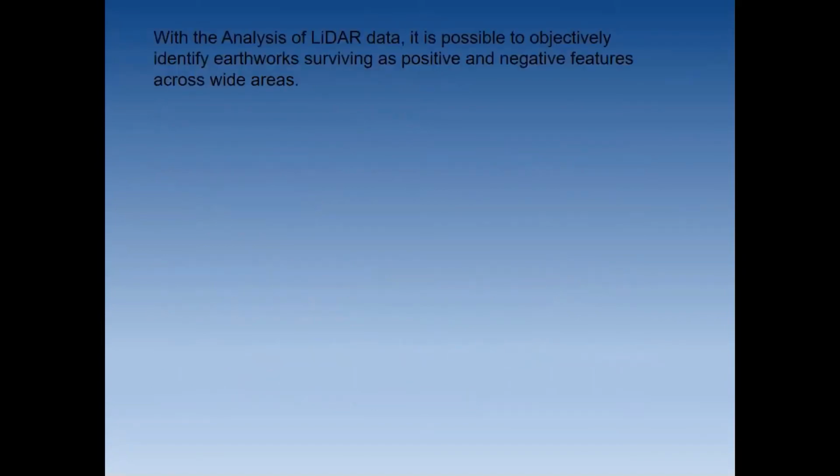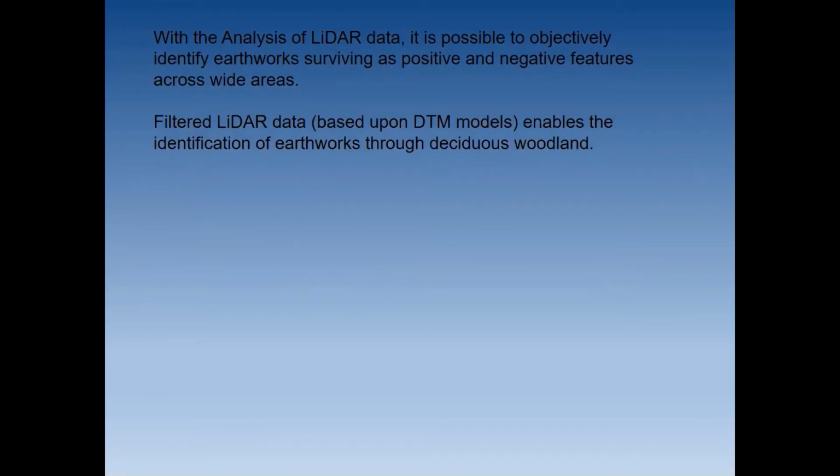So with the analysis of LiDAR data, it's possible to objectively identify earthwork surviving as positive, i.e. banks and lumps, and negative, i.e. ditches and holes and pits and things, across wide areas. Filtered LiDAR data enables the identification of earthworks through deciduous woodland. Now this comes back to me showing you the pulses and the returns, that some pulses actually get through to the bare earth, and if you get enough of those, you can start to make sense even where there are trees.